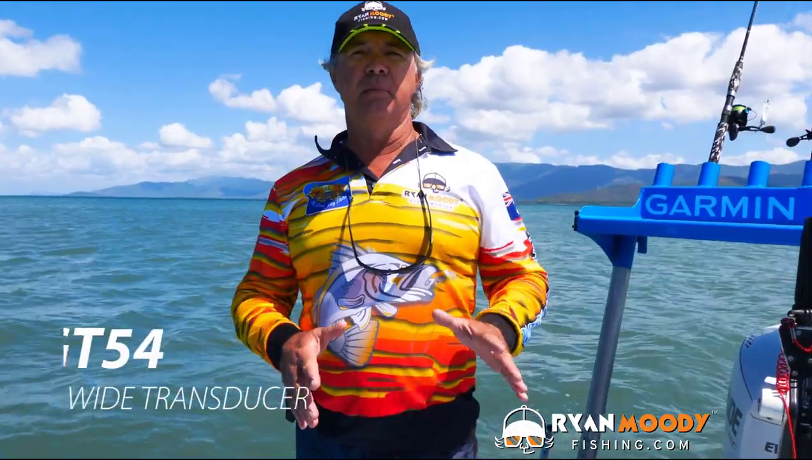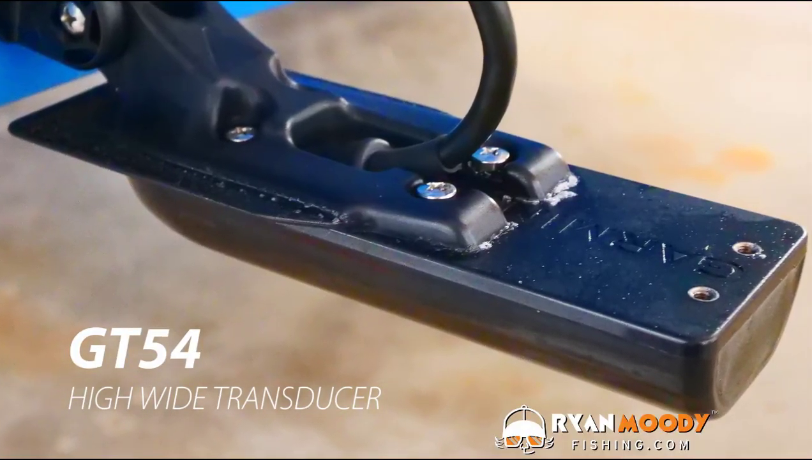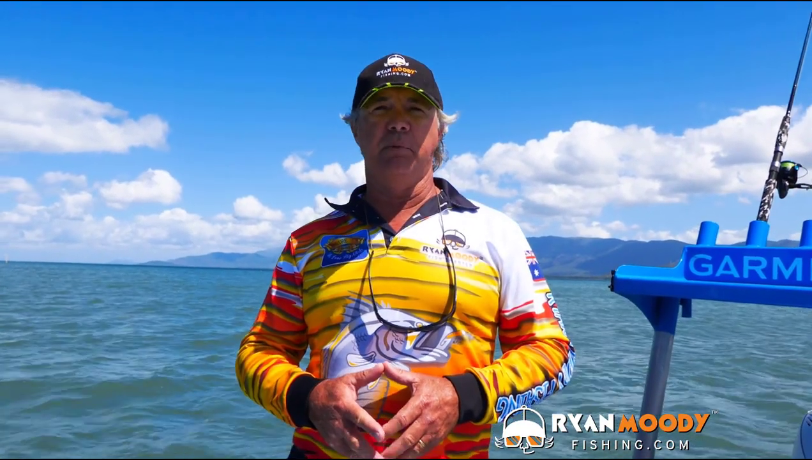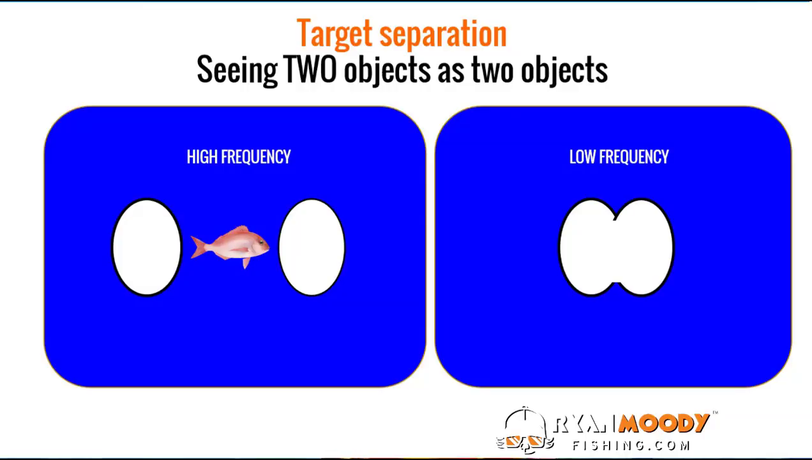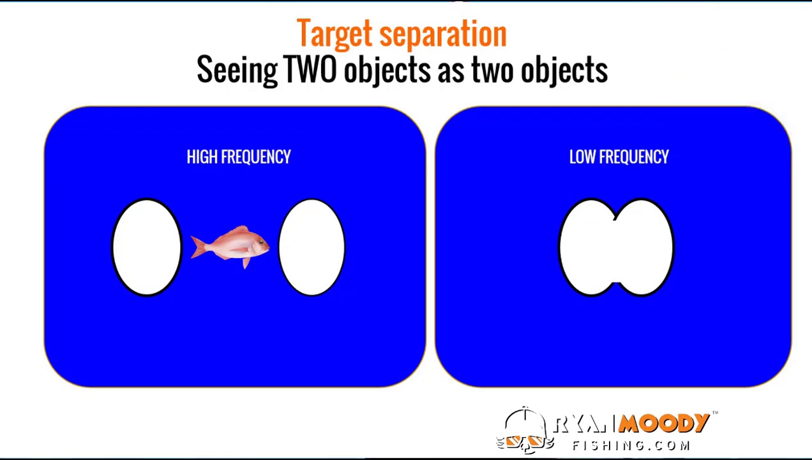To get the Livescope functionality, you will need to purchase the separate transducer. The transducer in the box with the unit is the GT54. This is the new breed of transducer called a high-wide. Typically, a high frequency provides the best target separation in the display. What I mean by that is, two objects show up as two objects. A low frequency will clump them into one. So if there's a fish in between, you'll only see it with a high frequency.